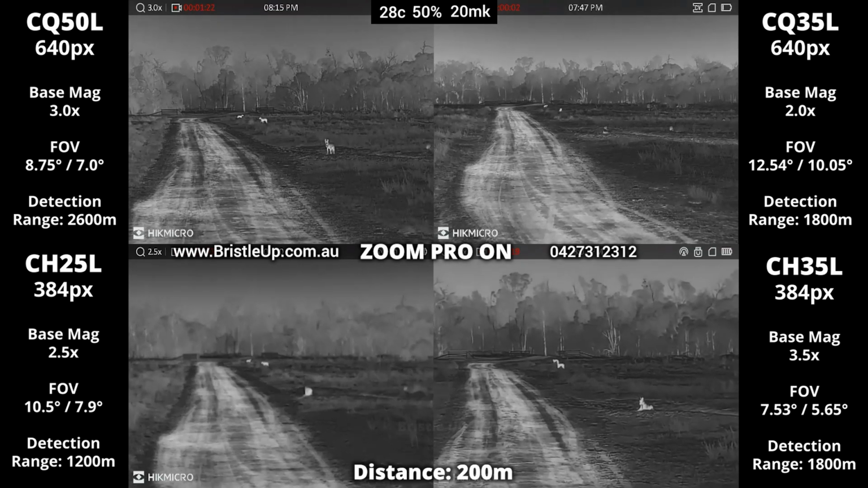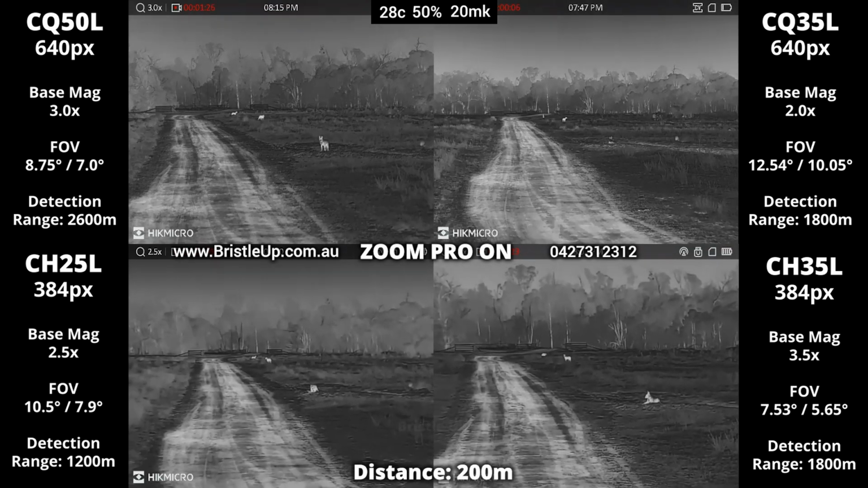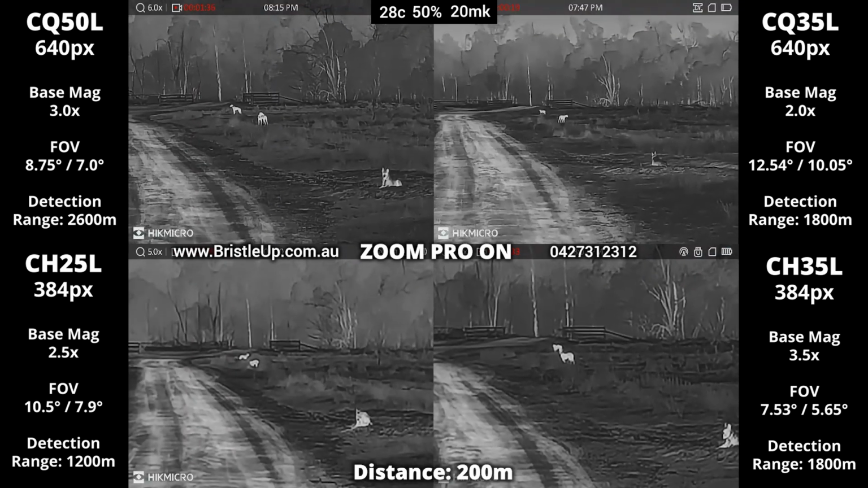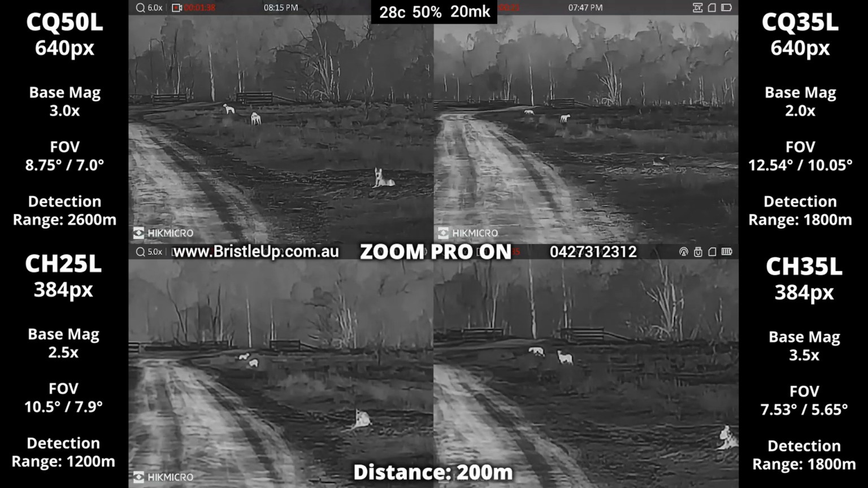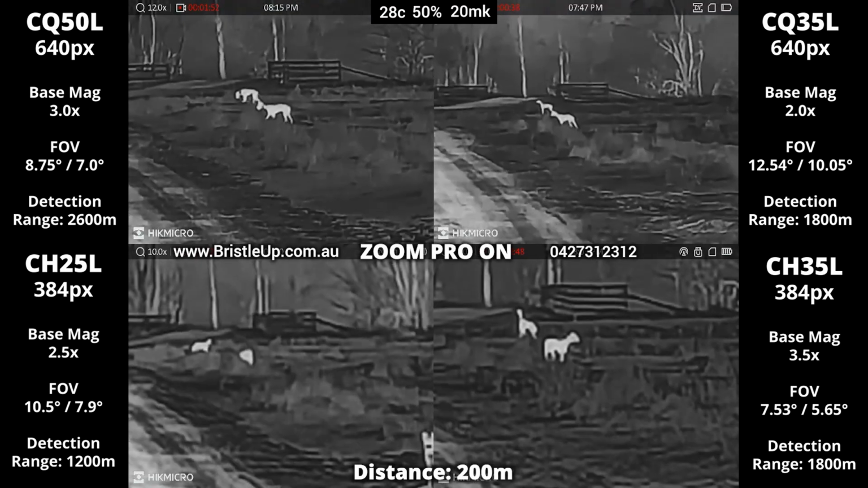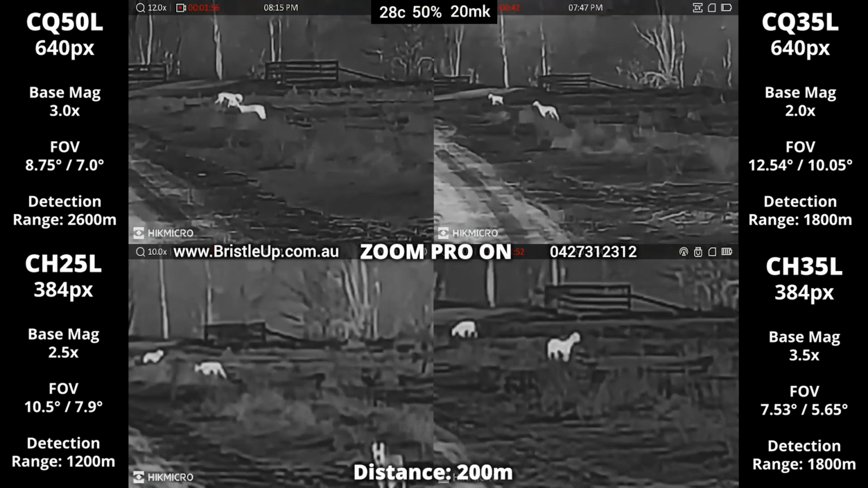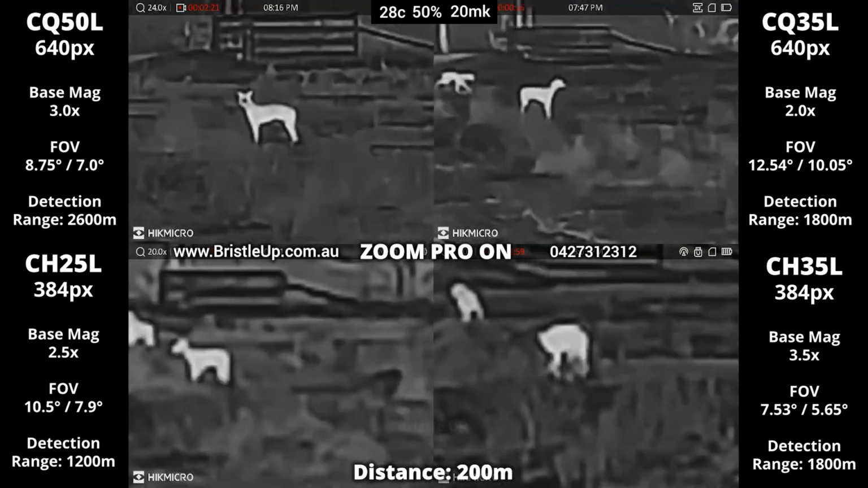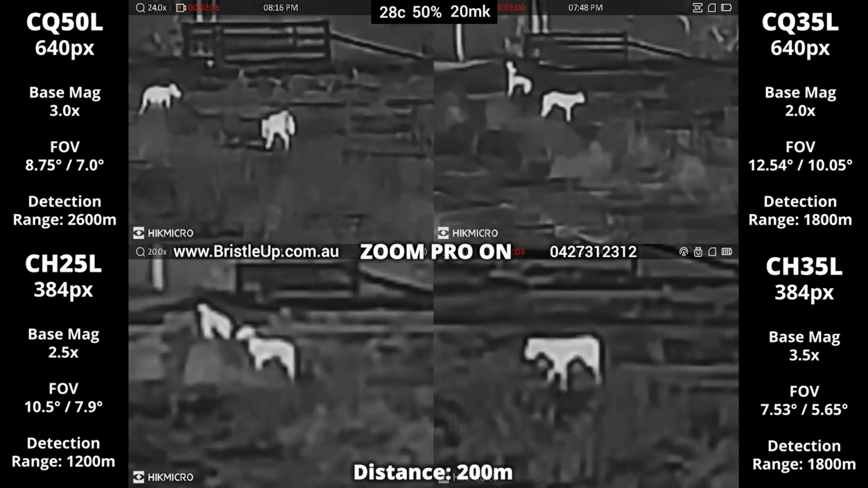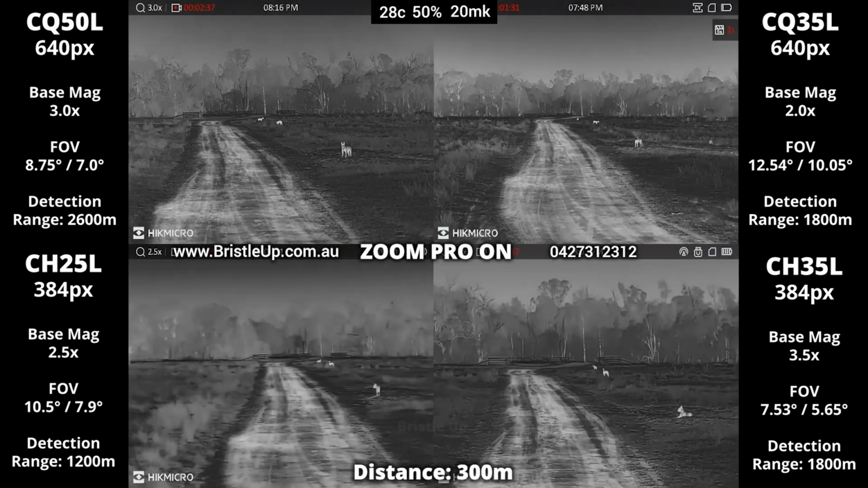Most of my previous reviews were done in the winter months in favorable conditions, meaning the image quality was likely the best it could be. Many of my up-and-coming reviews are done in summer months in unfavorable conditions, so it's important to understand this if you're comparing recordings from one thermal to another that might be recorded in summer versus winter, for example. This could result in you being misled into thinking one is better than the other.